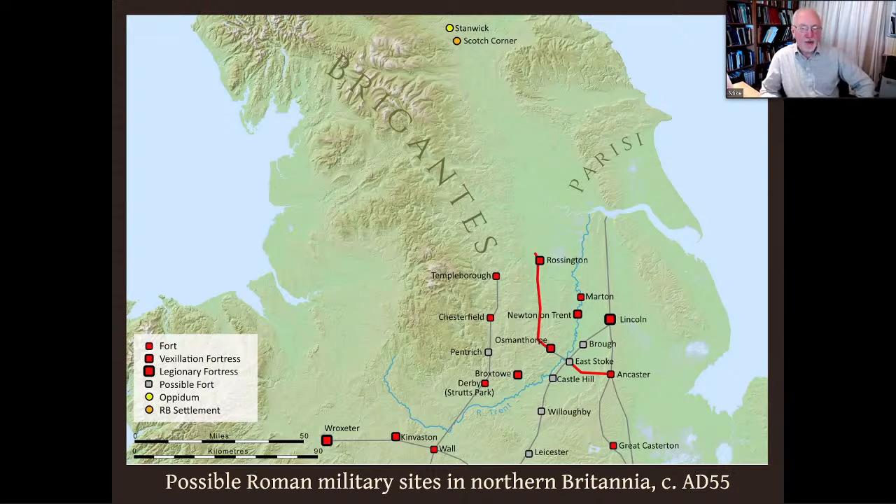And these three roads could well be part of a three-pronged plan centred on the Rossington fortress to enable the rapid movement of parts of two legions north into the rest of Brigantia, the 14th coming from Wroxeter up that way, and elements of the 9th moving either from the Vexillation fortresses or from Lincoln that way, and potentially also across that route, although we don't believe that route had been built by this time.